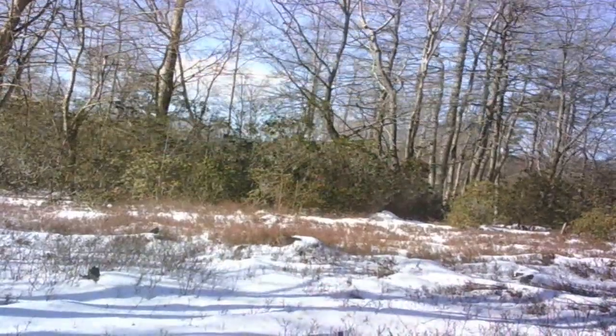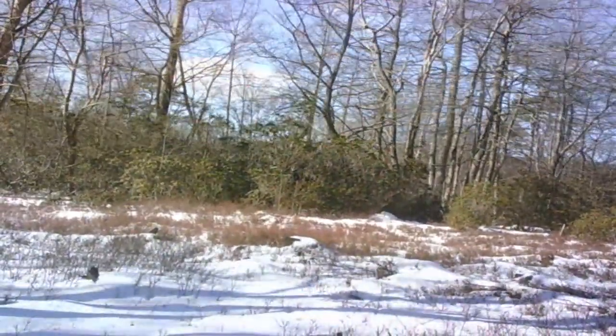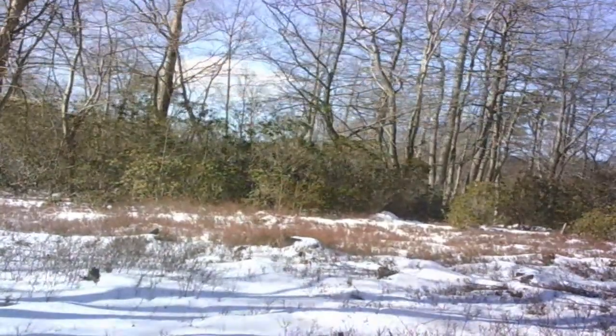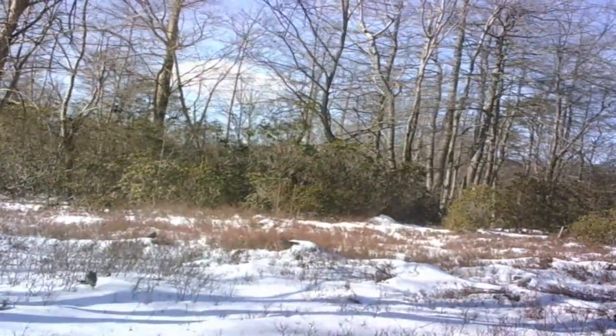Spike going through there again. Nice windy day up there. The tree at the camera's one, I think, shaking around like them ones you can see.